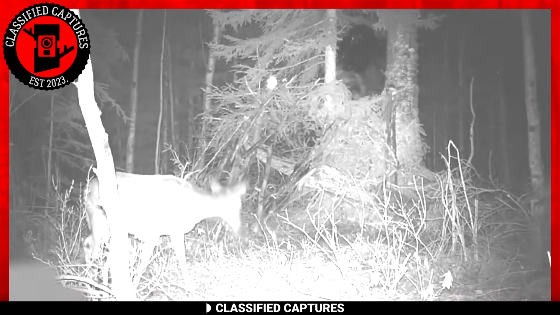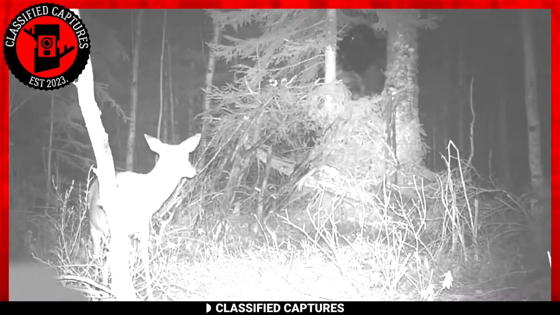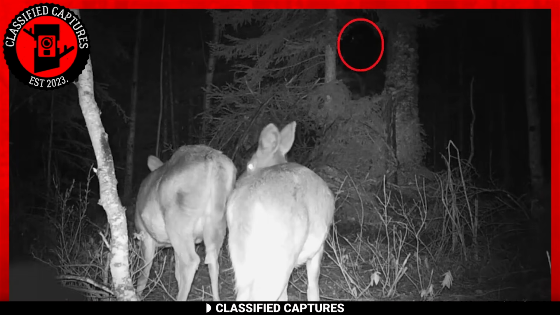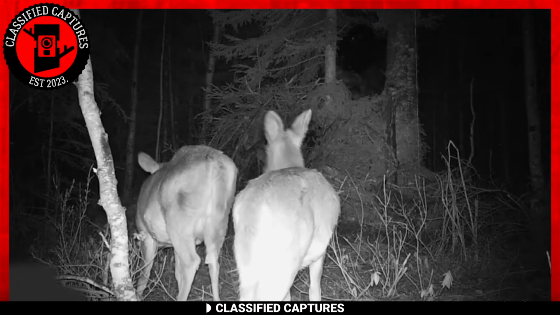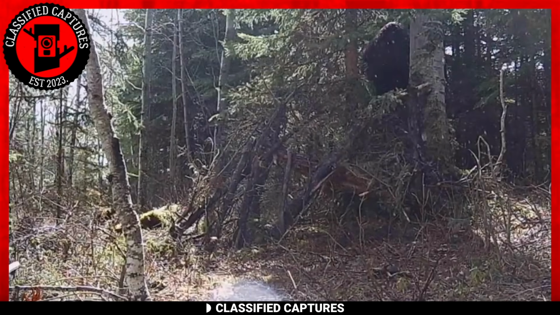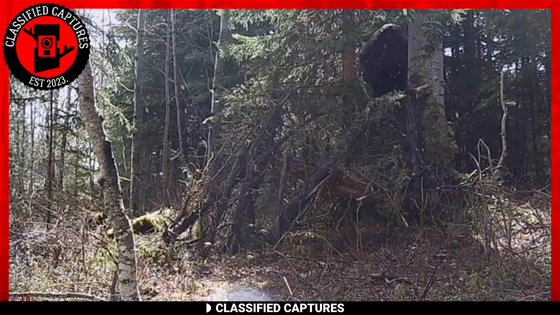Do you see the face there in the brightened image? At some point in the footage, you see the deer look in that same direction as though they knew the creature was there. Could it be that the Bigfoot noticed the camera and refused to come out and get noticed? Let us know what you think.